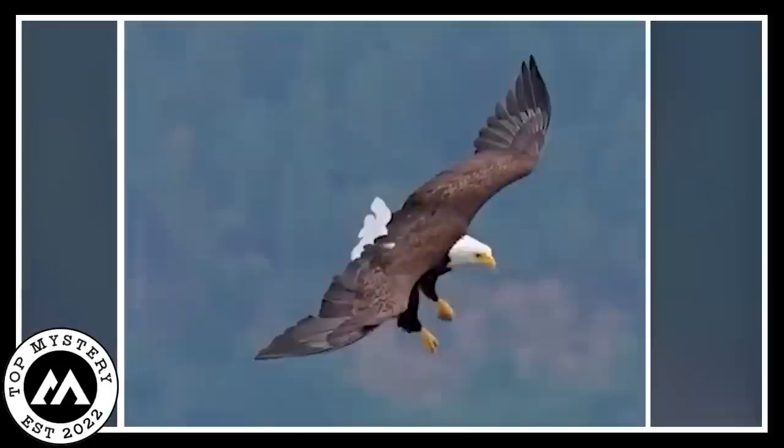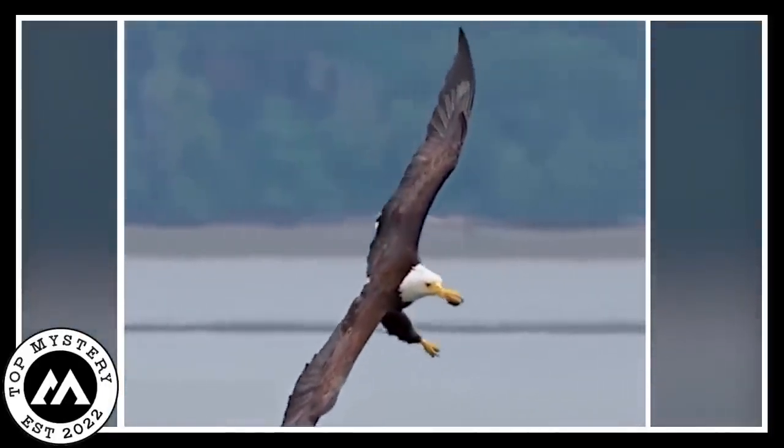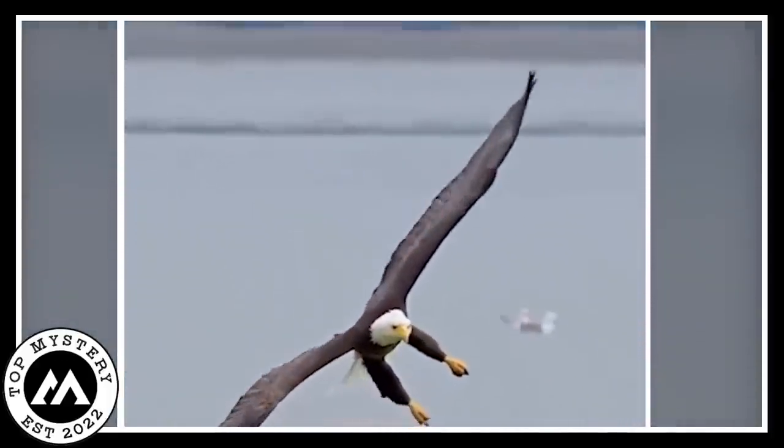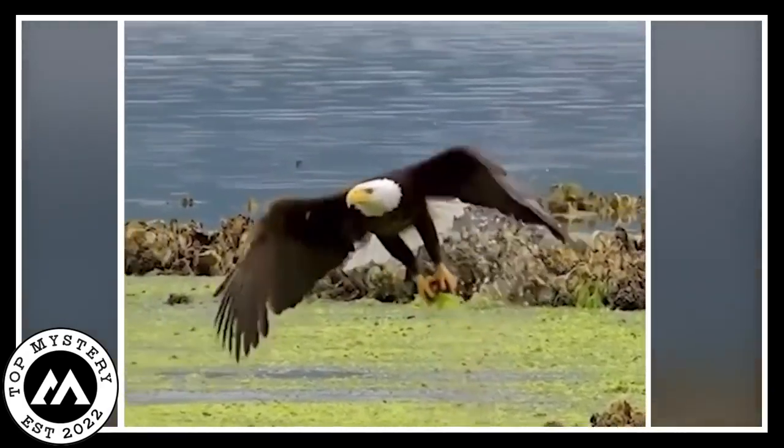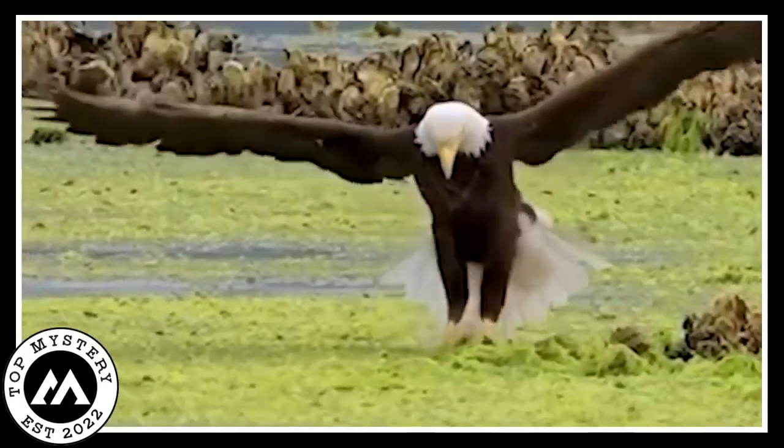It glided through the sky effortlessly with its wide wings. As it got closer to the river, you could feel the excitement. It dived quickly, grabbed a shiny fish with its sharp claws, and showed us the circle of life. How animals need to catch prey to survive.